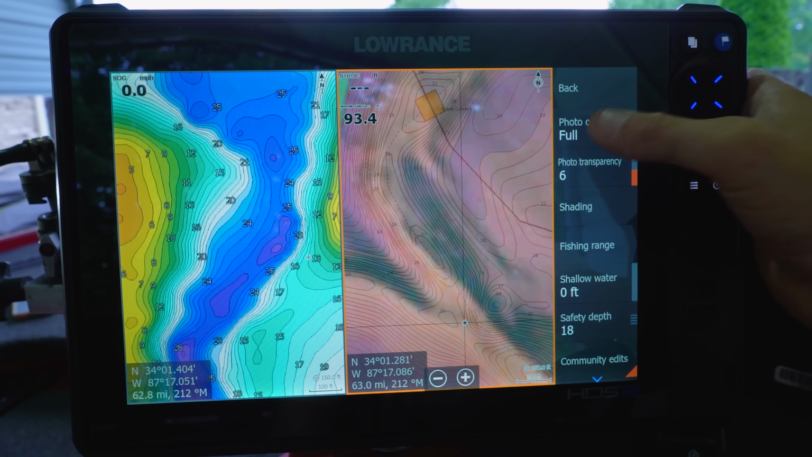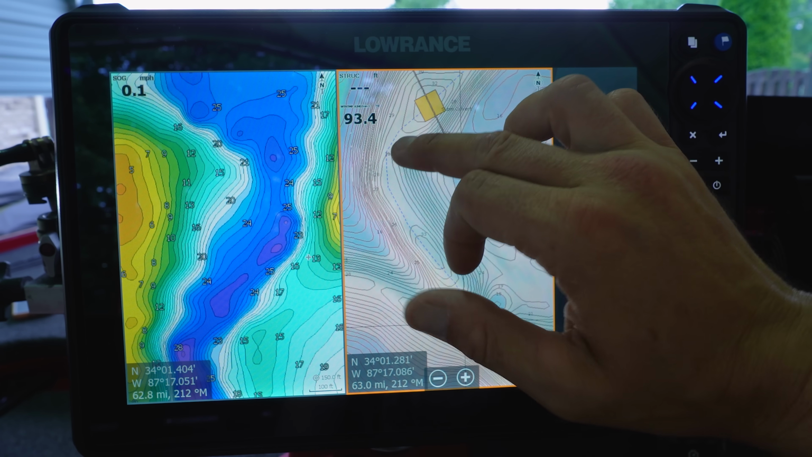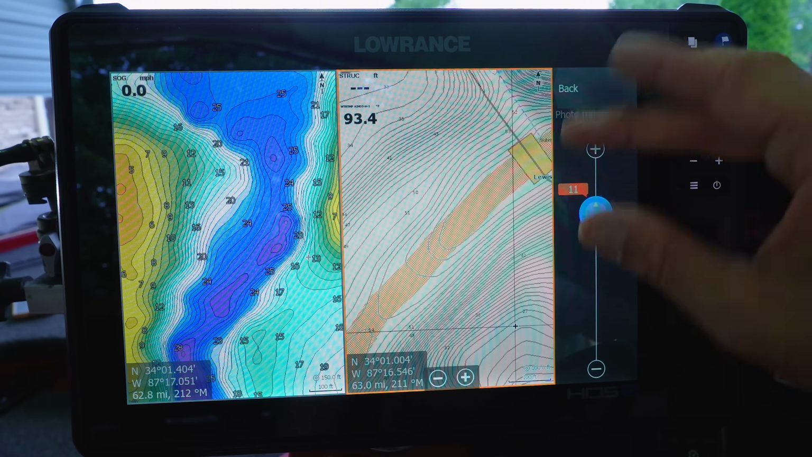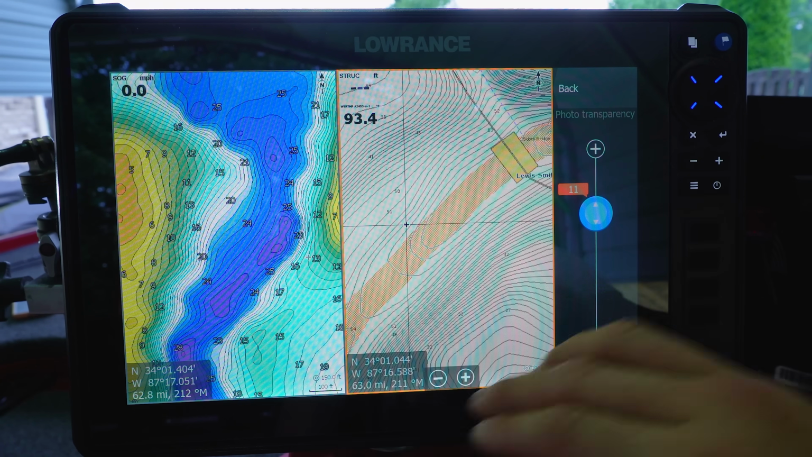Where's my photo transparency? So the creek beds on here show up either as chattery lines, or there's situations where they show up in shaded relief, just like that. This is actually Smith Lake right here. And the other thing is you do not get the road beds and things along those lines.